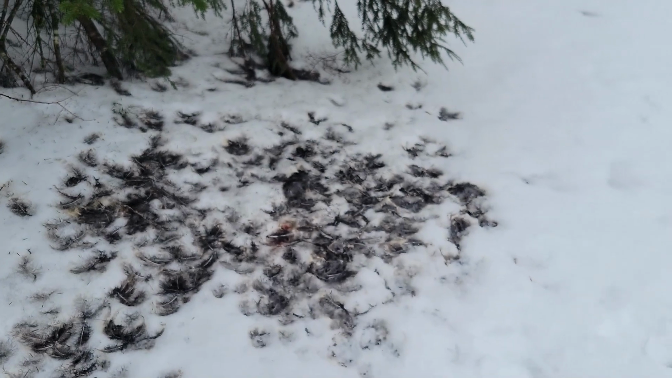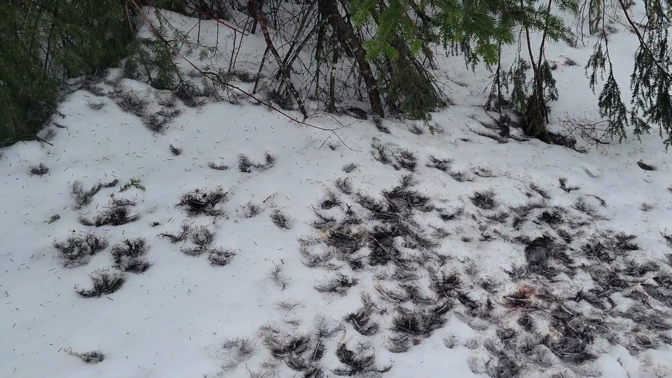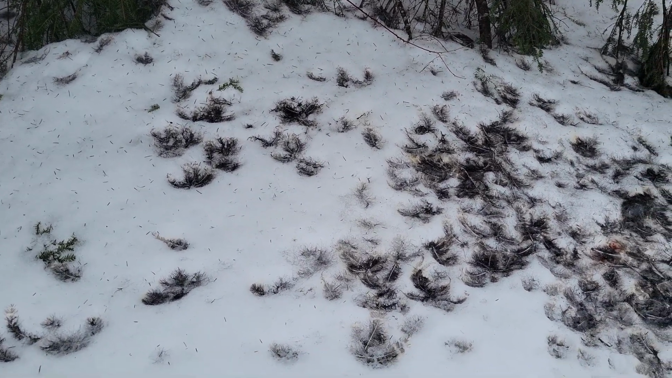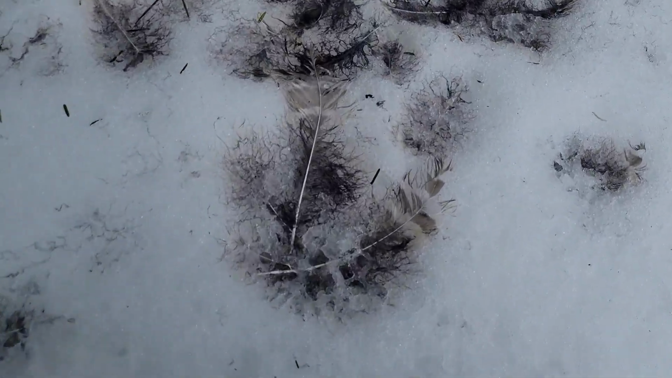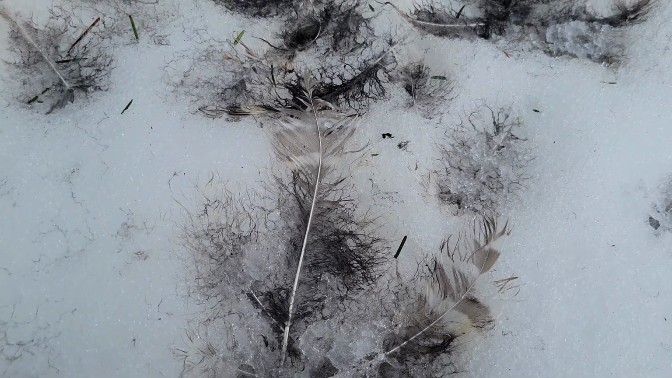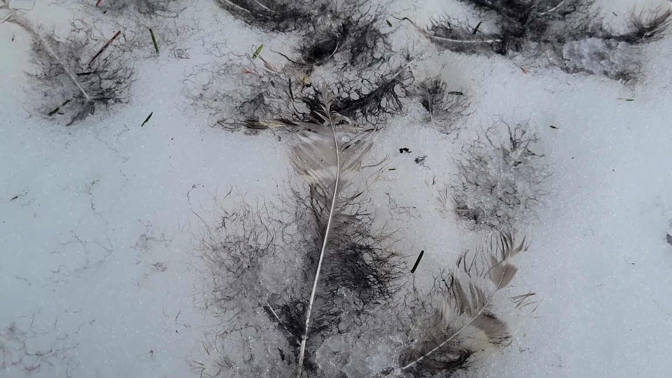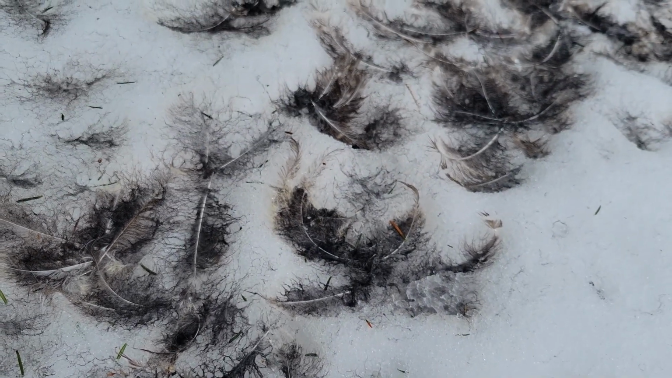Wow. Didn't expect to see this at all. I mean, it really looks like that could have been an owl. I have to look really close at the feathers to see what kind of plumage it was, but I don't know. They're very fine, so that's a good possibility.